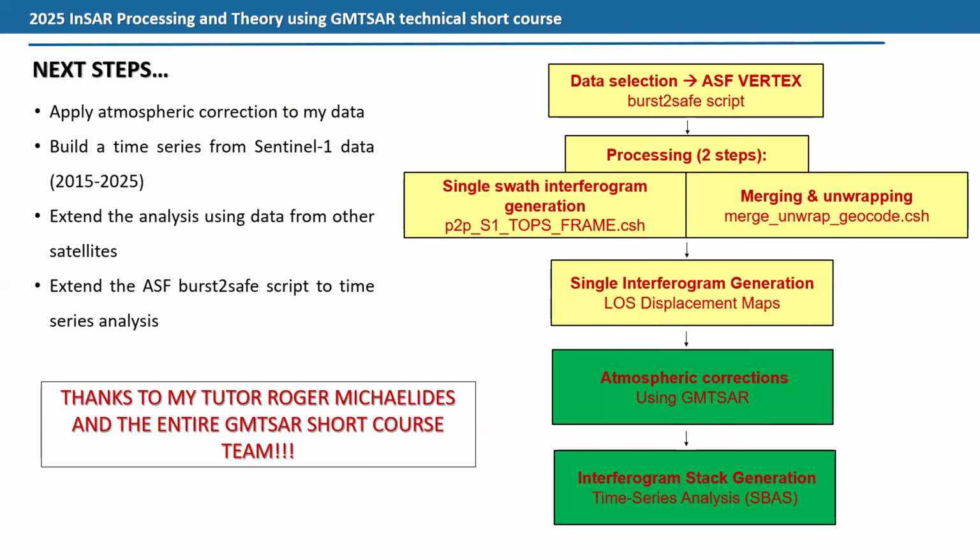What I want to do next is apply my general workflow with atmospheric corrections, because I've noticed that on my interferogram I have to apply atmospheric and tropospheric corrections. I also want to try to implement the burst-to-safe script for the time series, because I think it's very useful, especially if, for example, you want to do a 10-year time series, so that you work with a smaller data set. And then use the SBAS that you just put into GMTSAR. And that's all. That's what I did during the course.